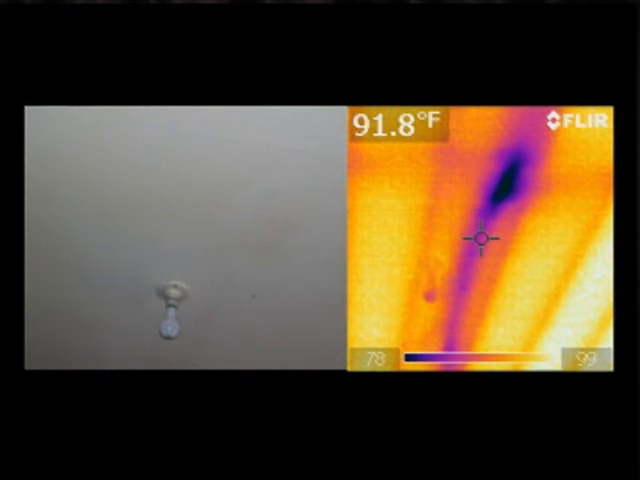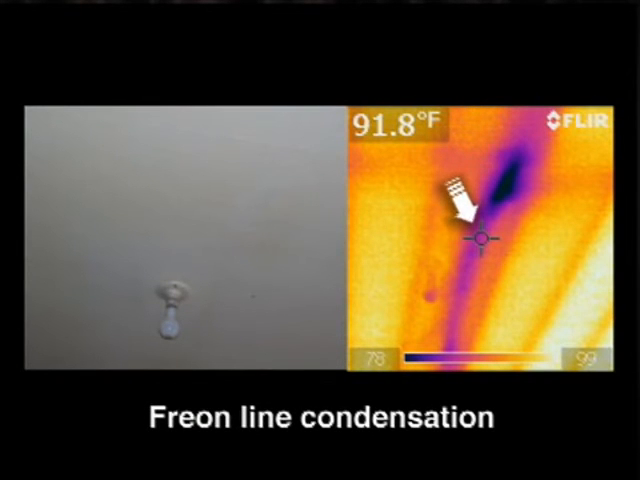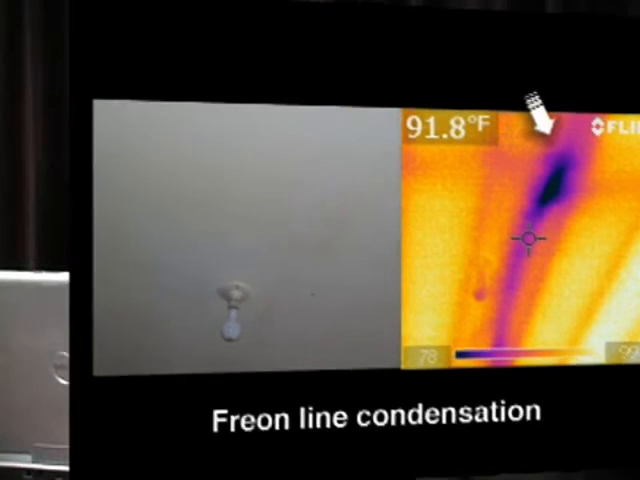Here we see a Freon line, and that cold Freon line going to the air conditioning has condensation dripping off of it from the attic, and it's causing moisture to collect into the ceiling of the garage. To the naked eye, you wouldn't see the moisture, but again, moisture showed up as this darker image in the thermal scan. As you can see from these photographs, there's a significant variety of things that thermal imaging may discover that the normal home inspection with just the naked eye would find practically impossible, and many times it is impossible to see.